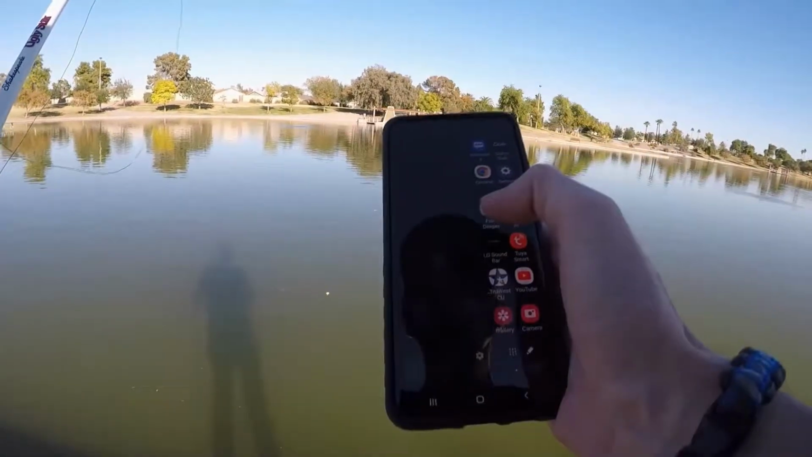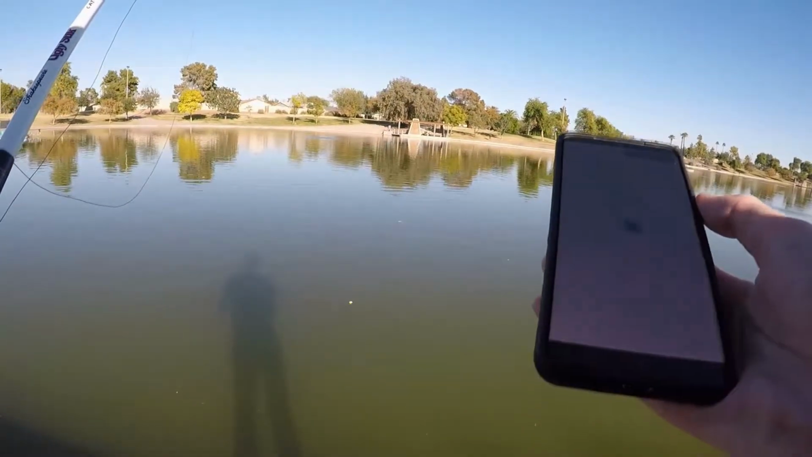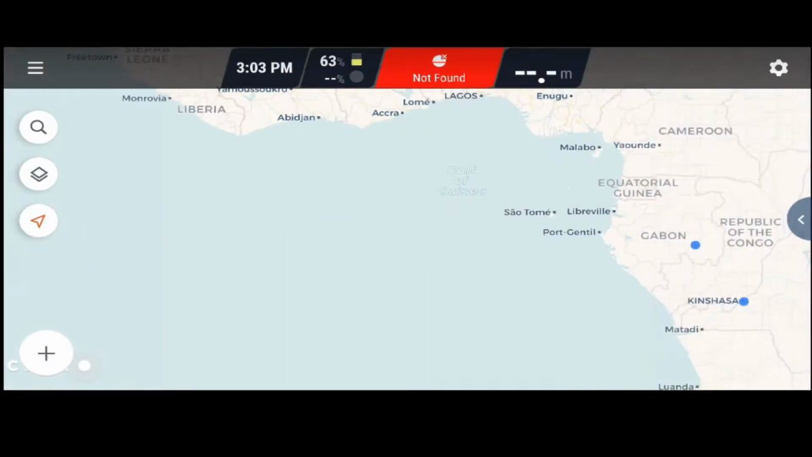All right, the first thing that you're going to do is log into the Deeper app. You're going to have to download the Fish Deeper app from either the Play Store or the Apple Store. I use Android for this, so I'm more familiar with that.